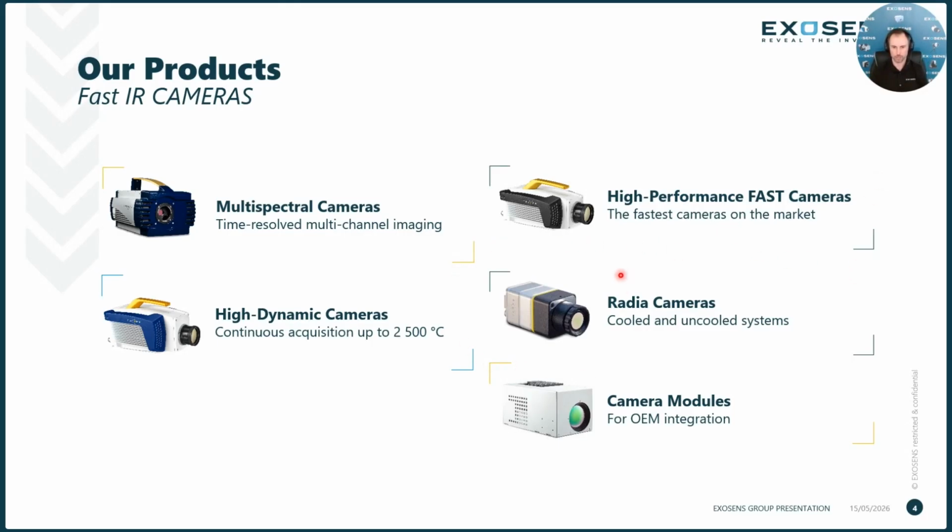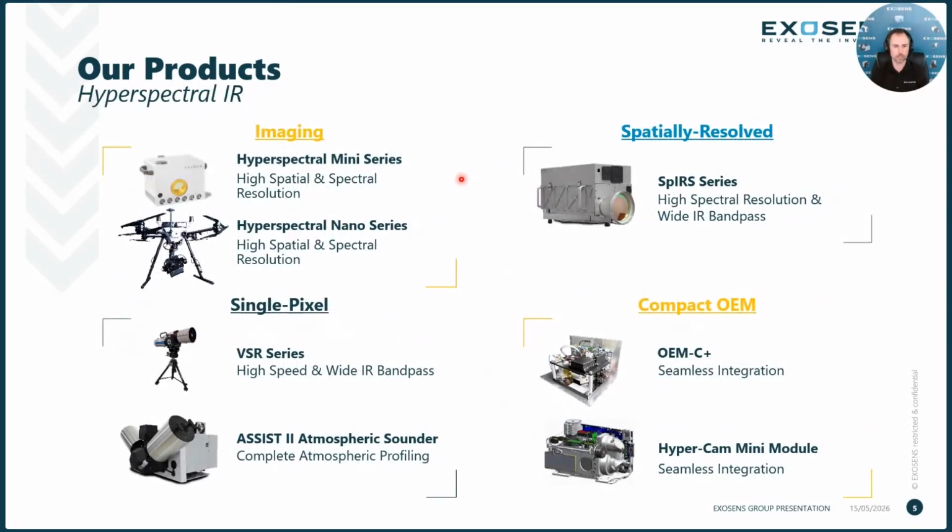These are the cameras we'll be focusing on today. These are small, low SWaP (size, weight, power), more compact cameras that we have, the Radia V60 and the Radia M100, and they're camera OEM modules. We also have our hyperspectral line, pretty well known for our hyperspectral cameras as well, such as the Nano series, the Hypercam that we see over here, but also some single pixel and spatially resolved cameras, the Spear series. But then we also have introduced the compact OEM cameras as well.